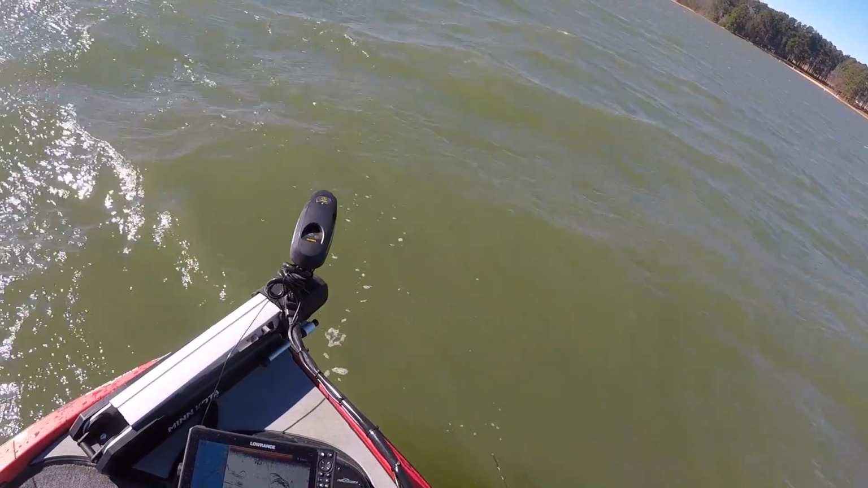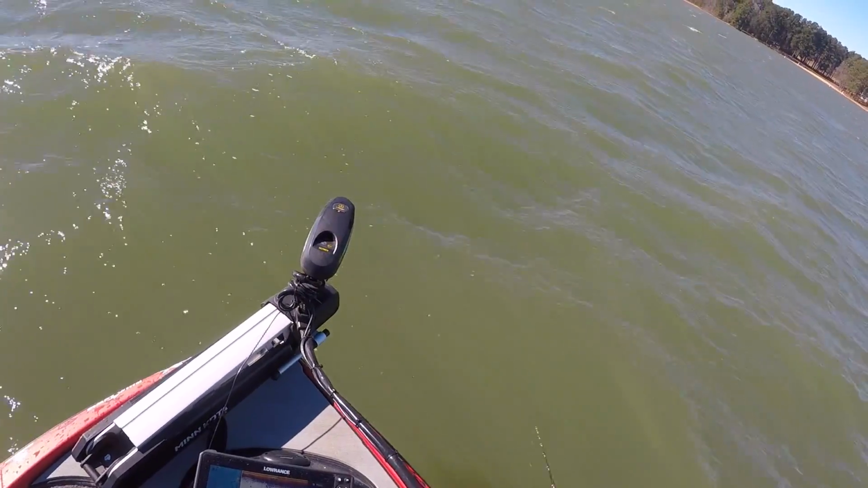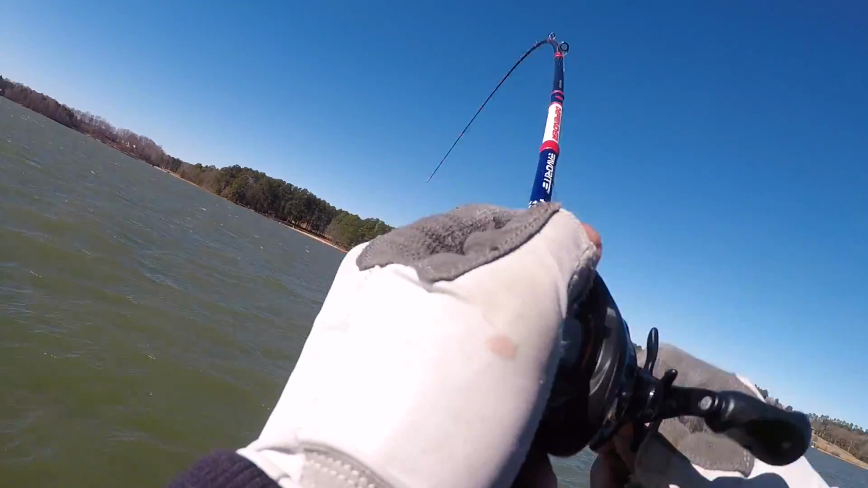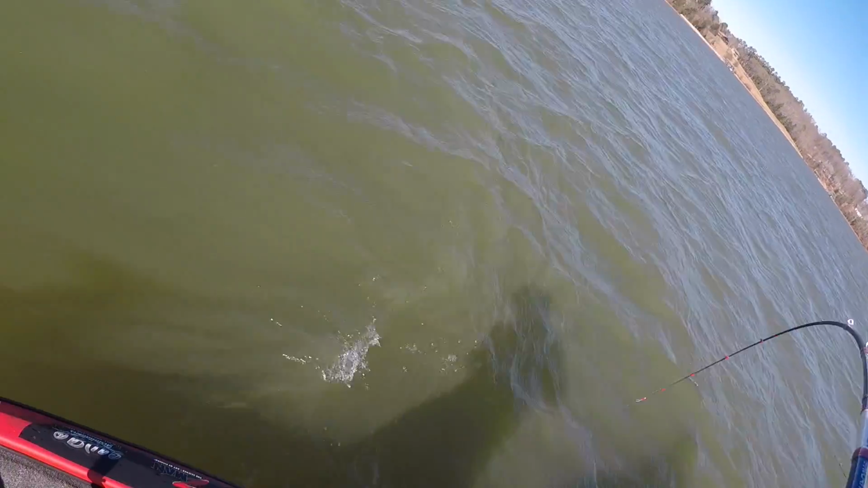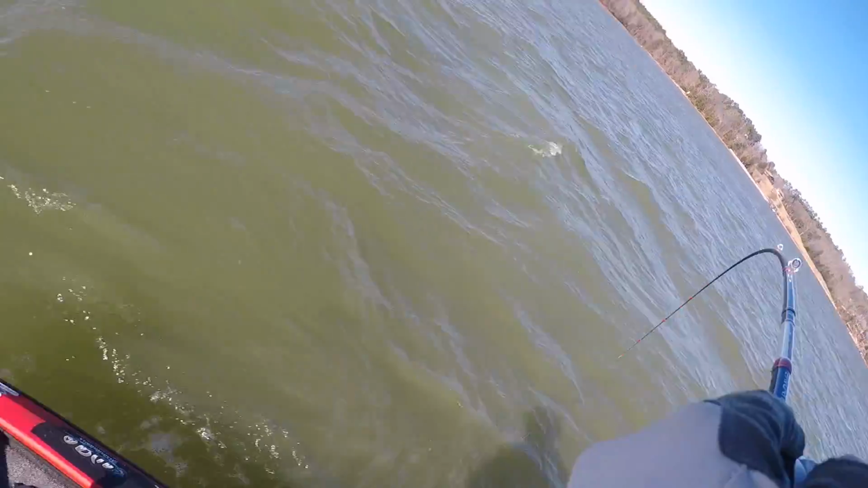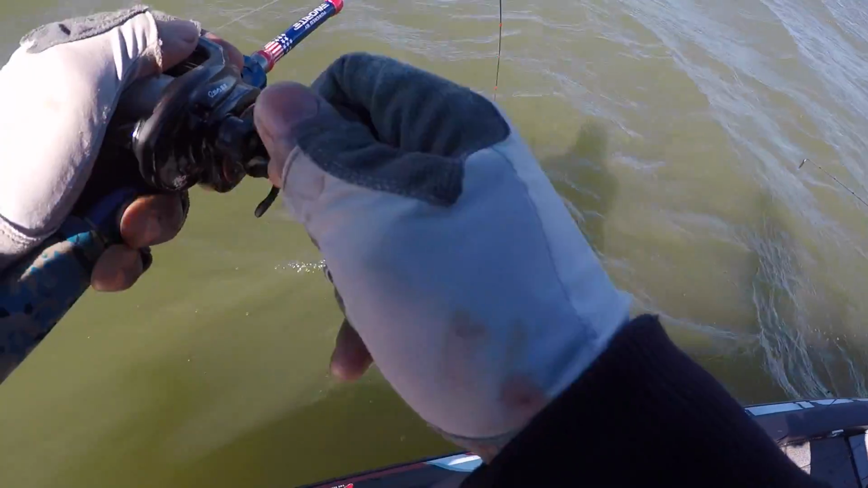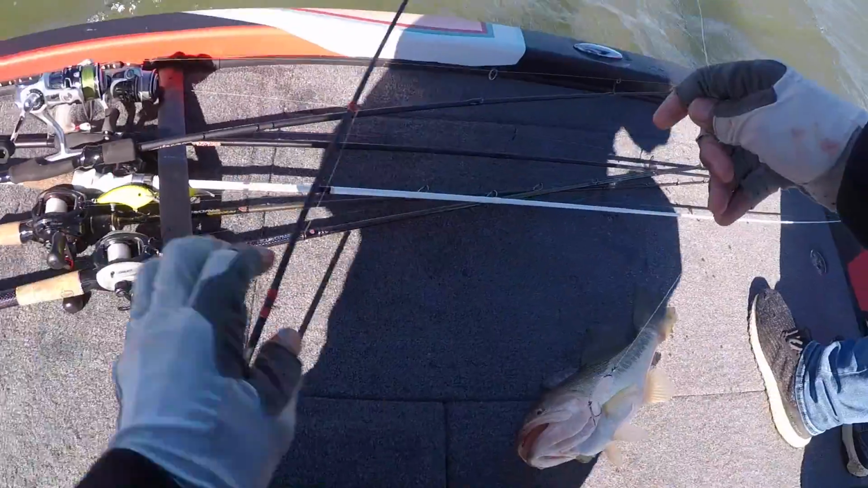There's some fish on the bottom. Yeah, there's fish everywhere on the bottom, 20 foot, 10 foot. There he is. Got one? I don't know what I got. I think it must be a bass. Oh, we got each other. We had each other. Oh God, it's a big old bass, dude. Yeah, man.